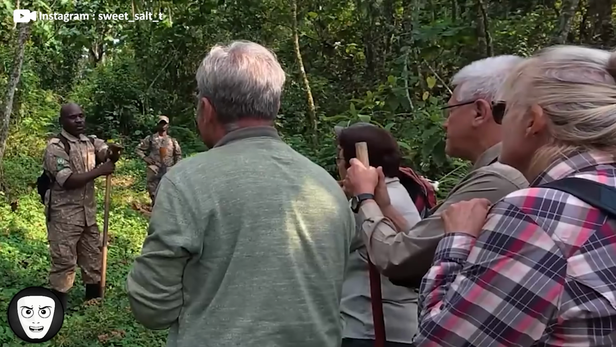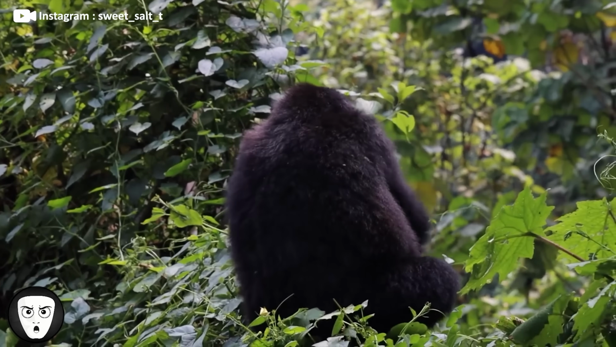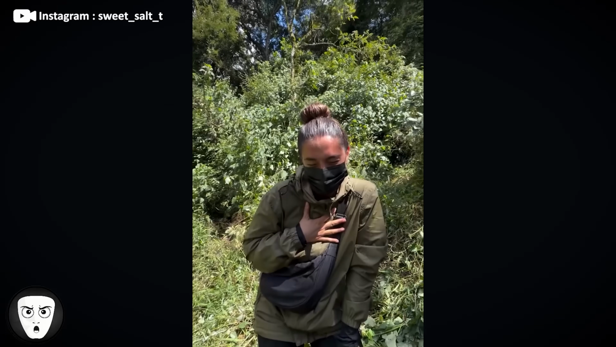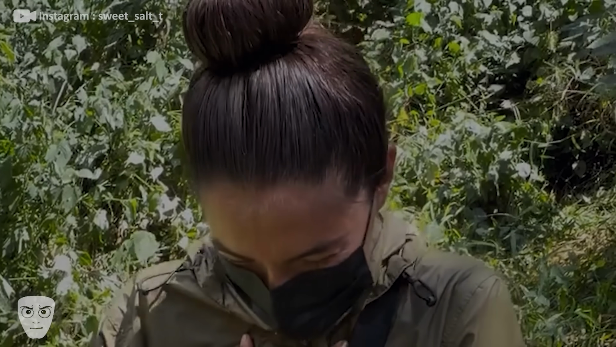Park guides normally instruct visitors to keep at least 10 meters away from the animals, but gorillas sometimes choose to approach on their own. In those moments, visitors are told to crouch down, stay calm, and avoid making eye contact or sudden movements. Thankfully, the encounter ended peacefully, giving the tourists an incredibly rare and terrifying experience.